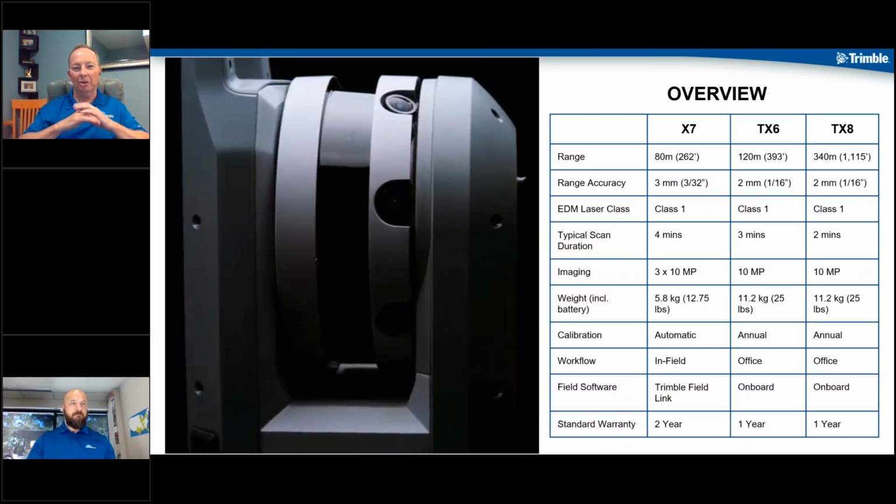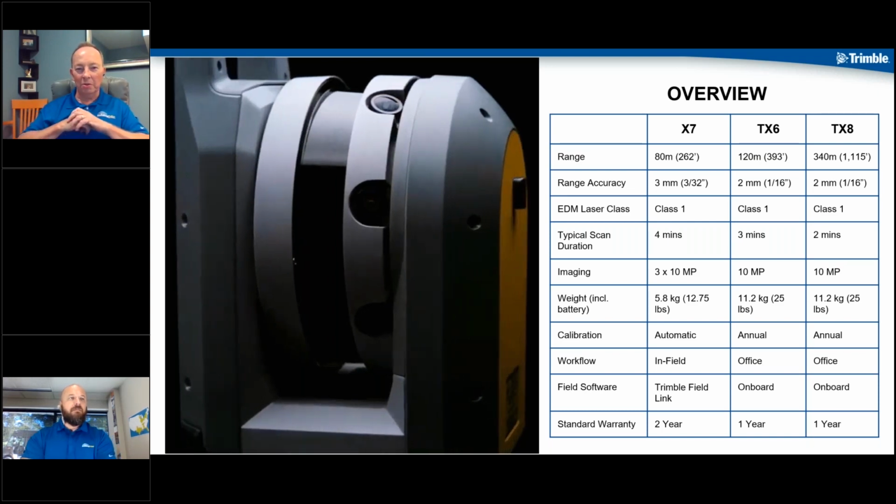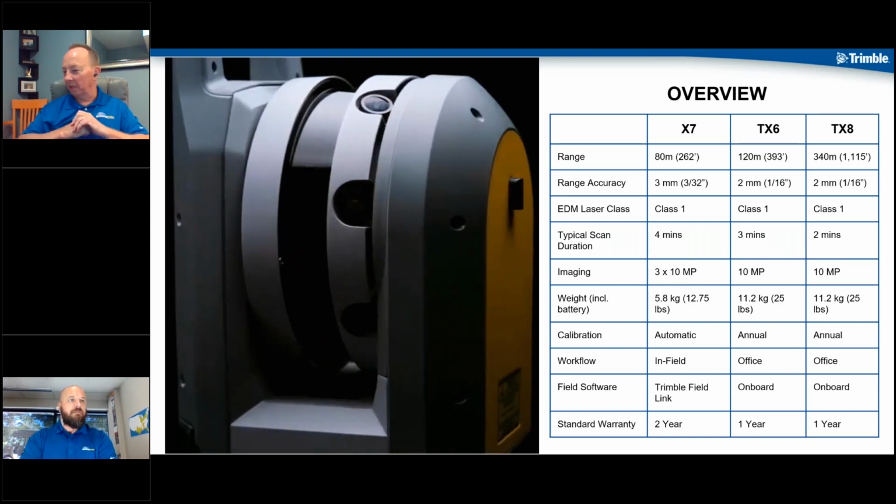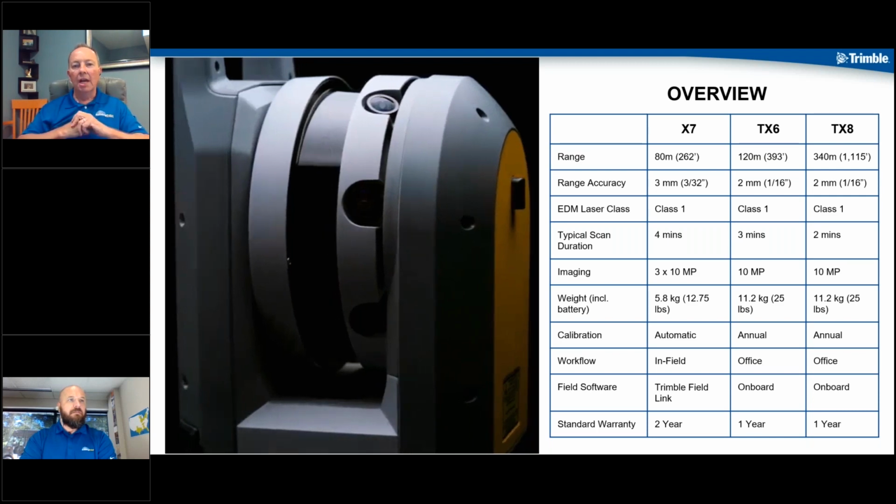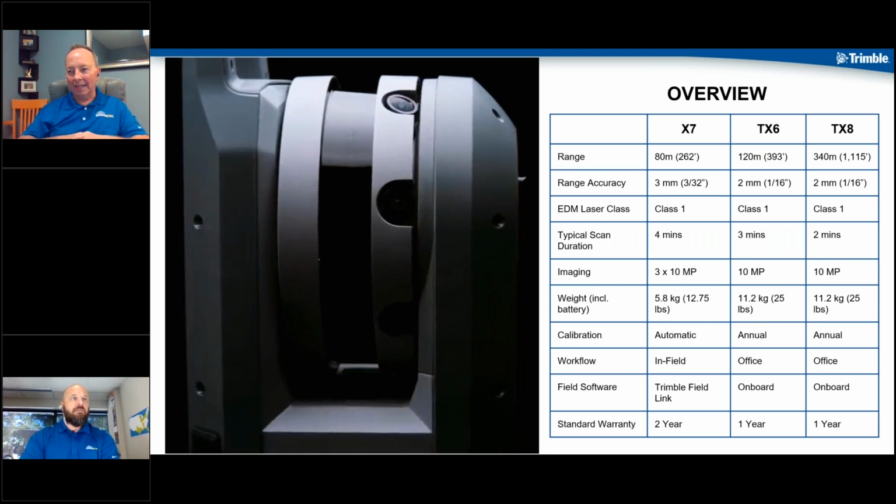And here we go. I love this slide because it's got a little bit of a graphic there showing our brand new toy, the X7, kind of slow-mo in there, and just kind of showing you a little bit of the graphics of how it looks. So today we're going to be overviewing the X7, the TX6, the TX8.